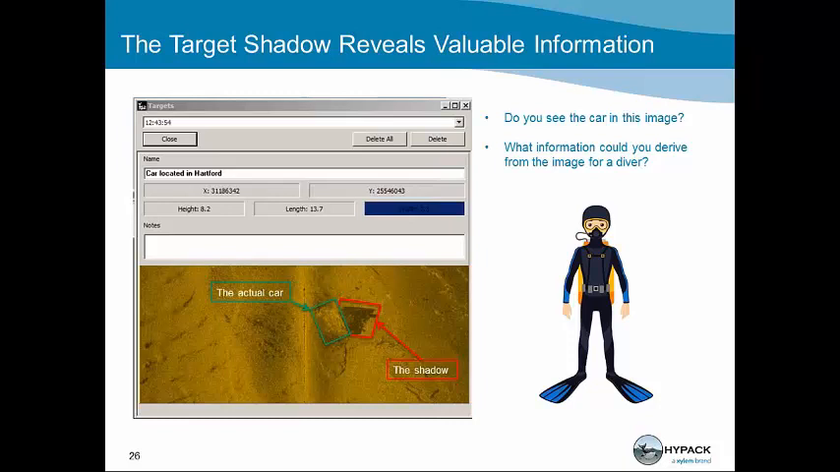Here we have an image of a car. What can we provide the diver? In this particular image, you can see that the car is upside down, there's a shadow on the bottom, and the gray box is the actual car. And the red box is the shadow of the car.